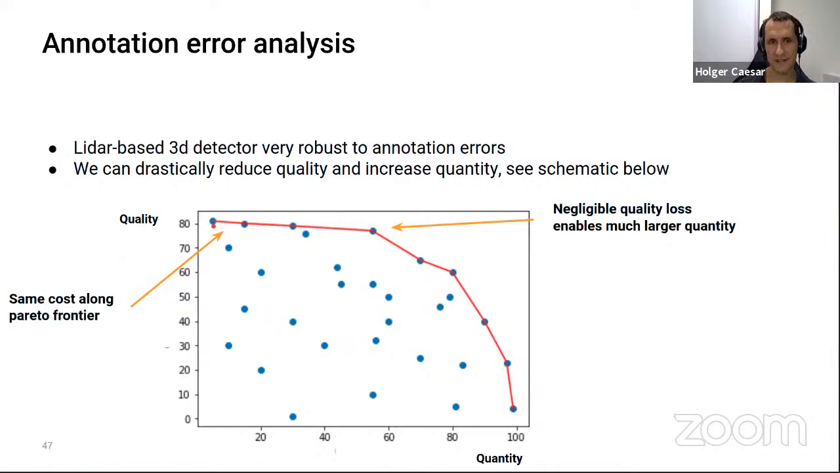But then what's interesting to see, as an analog to what we saw before, is that here it's fairly constant. There's not a huge decline in quality as we increase the quantity. So these are the sweet spots that we're looking for, where we have very little decrease in quality, but it's much cheaper, much faster, and therefore we can annotate much larger quantities. So that's probably what we should be looking for.